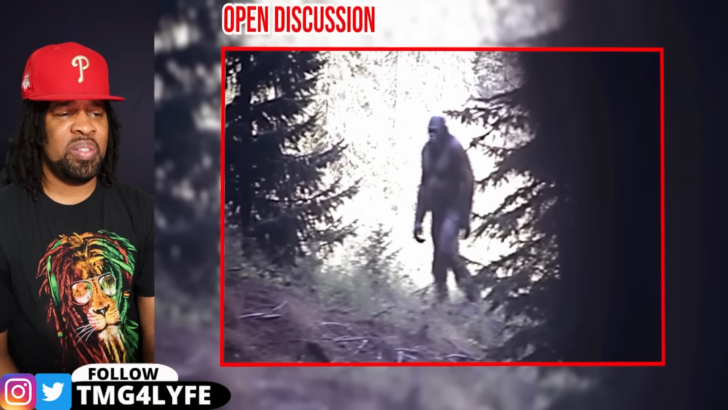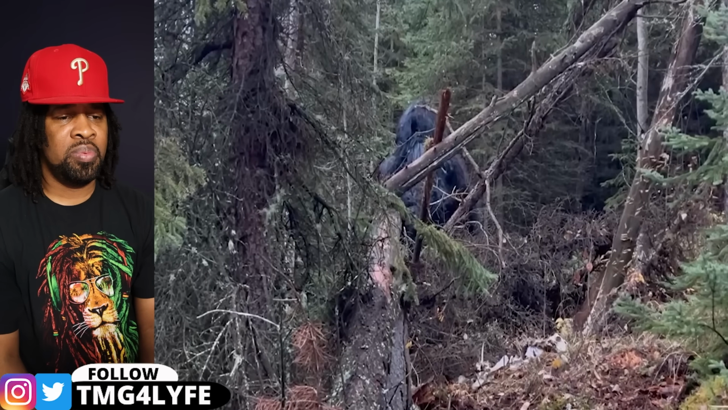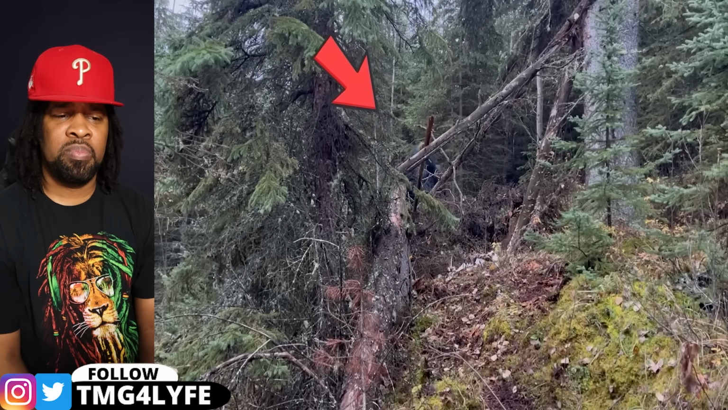Now it's time for the open discussion. This picture and video was taken on June 7th, 2021 by a Bigfoot hunter who remained hidden in nature to get a good shot at filming a Bigfoot. After waiting several hours, he was able to spot one as it appeared by the dense tree line.